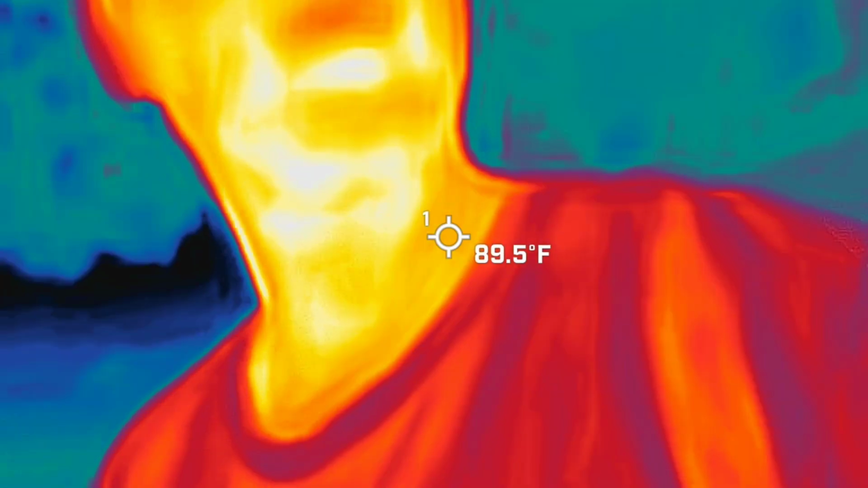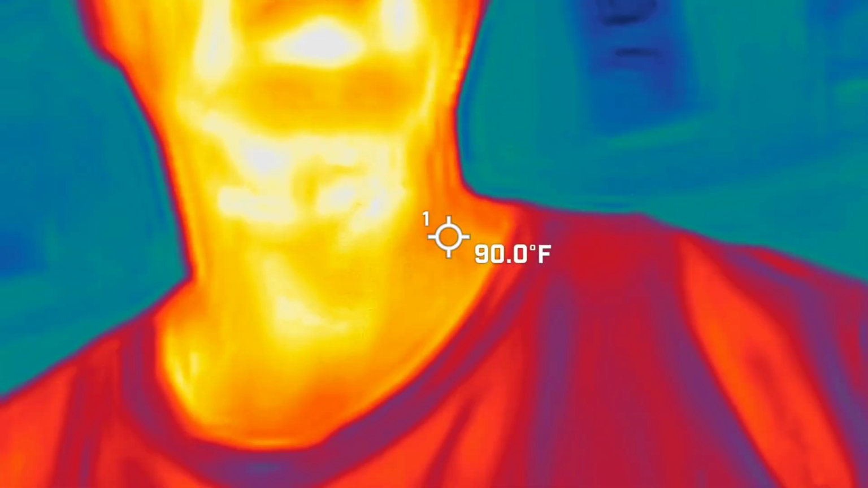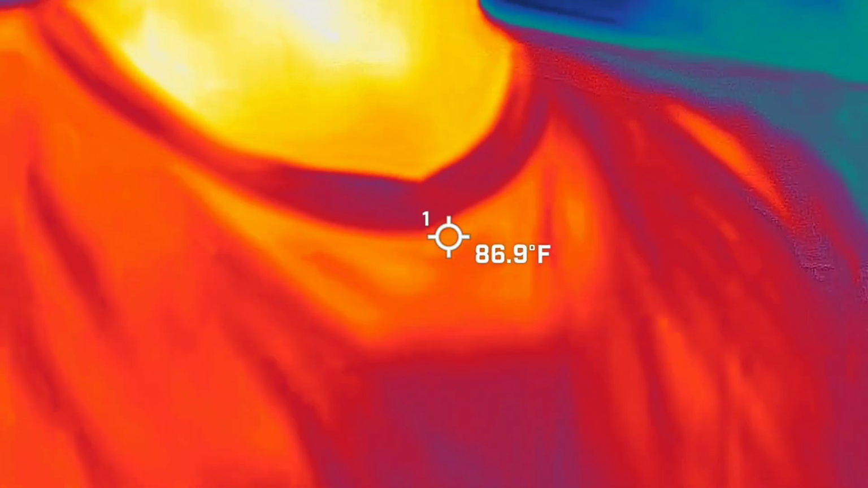Along though, he was already on the ball because he's seen this last night. So you should be able to see me in there, red, orange, and yellow guy. So we're looking for cold spots. So those are going to be blue and black.